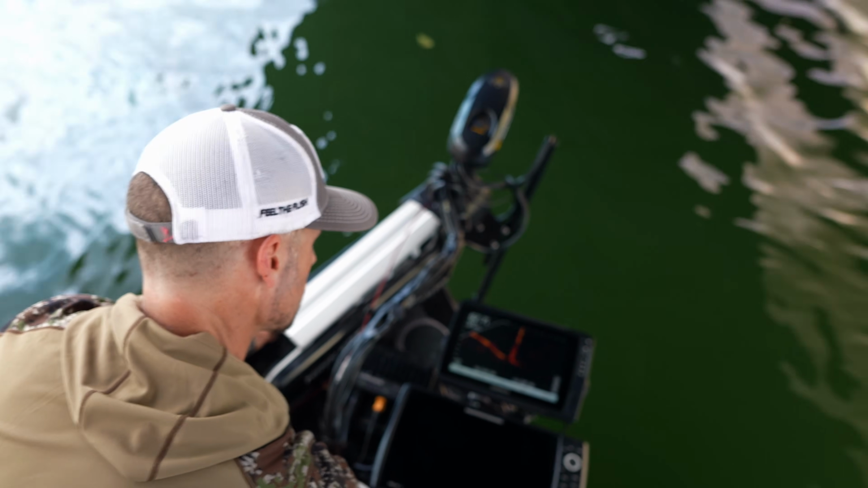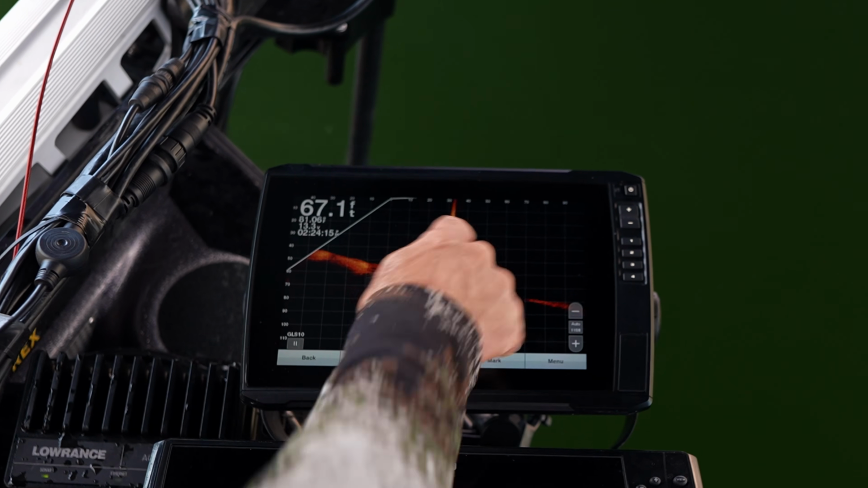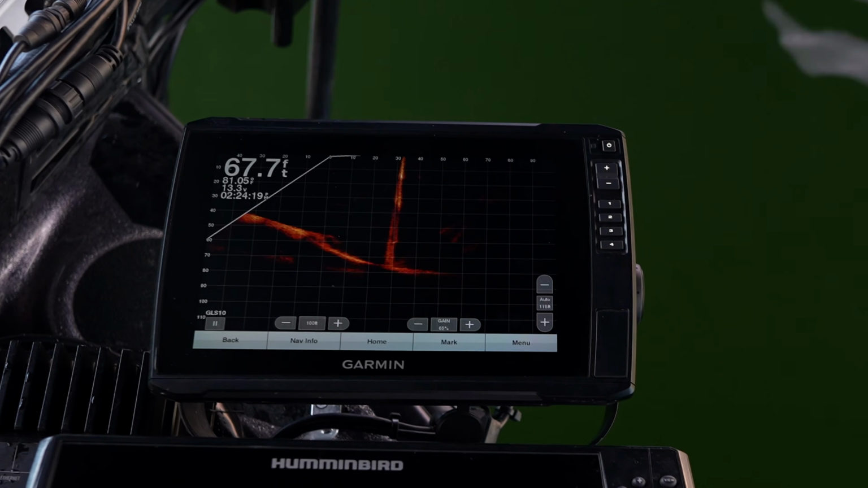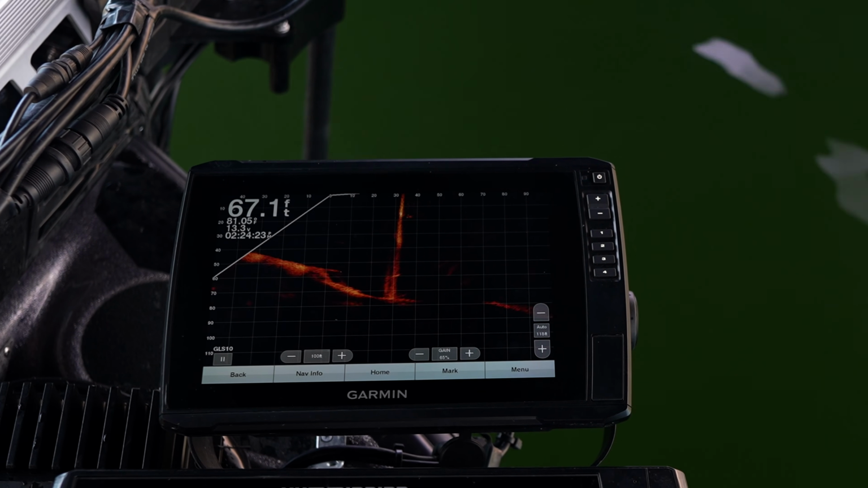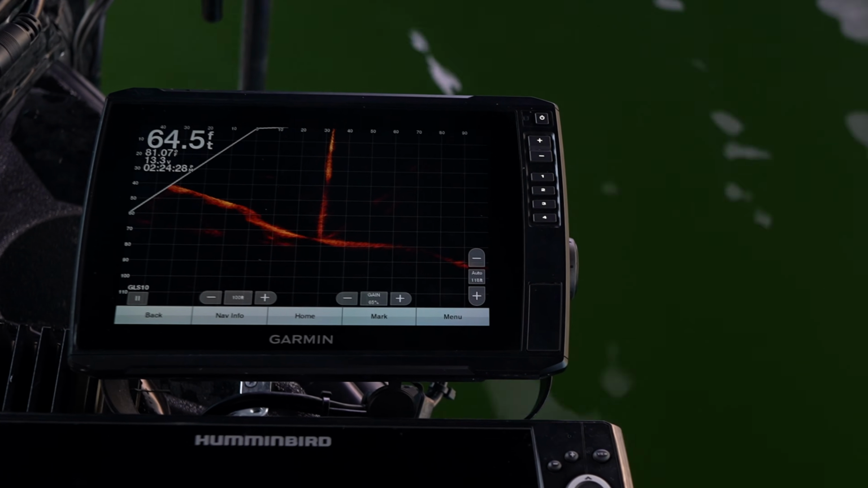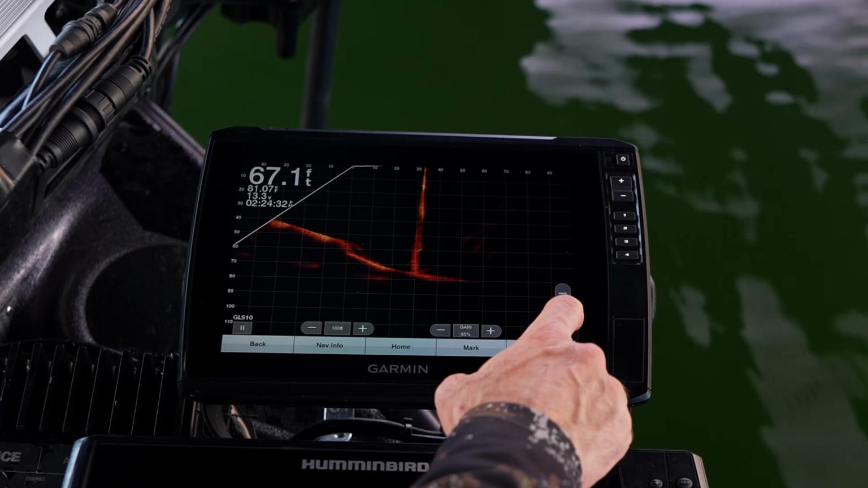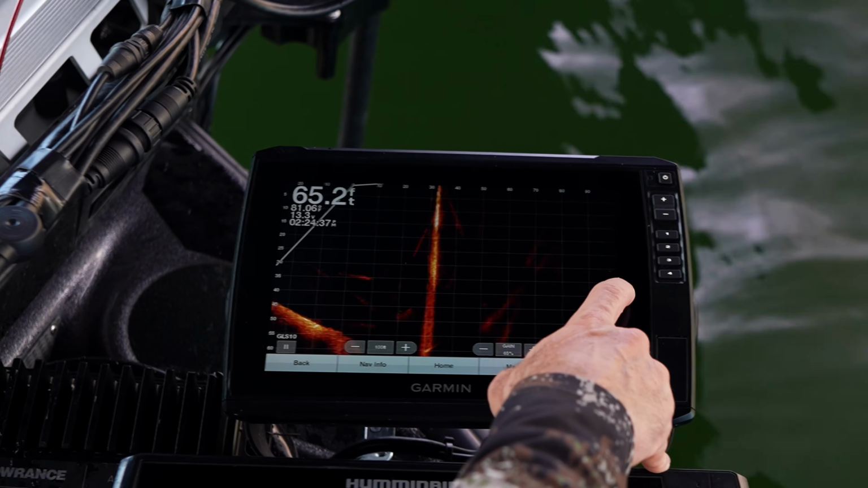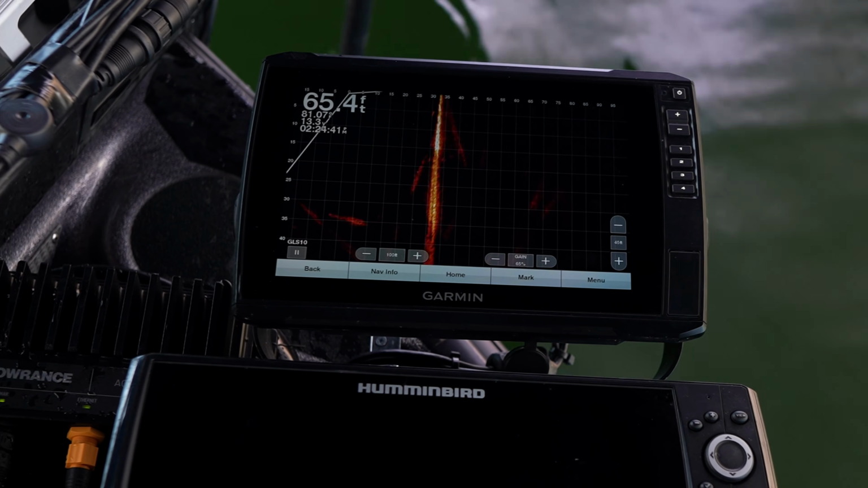And here we are, and there's the bridge. So we're looking right at the bridge. You can see the fish right there, 15, 18 feet. See them right there, and then we're going to do the comparable view. It's not as clean as the Lowrance one was, I wouldn't say, but we're going to go in here and change the auto depth to 40, which is what we had, I think, on the other one.